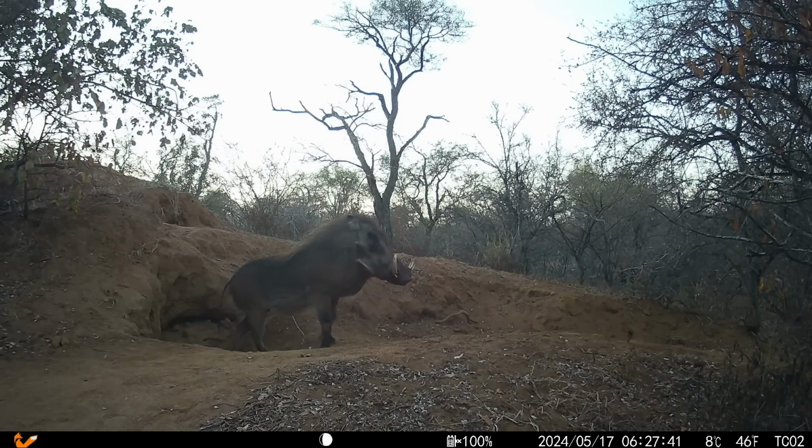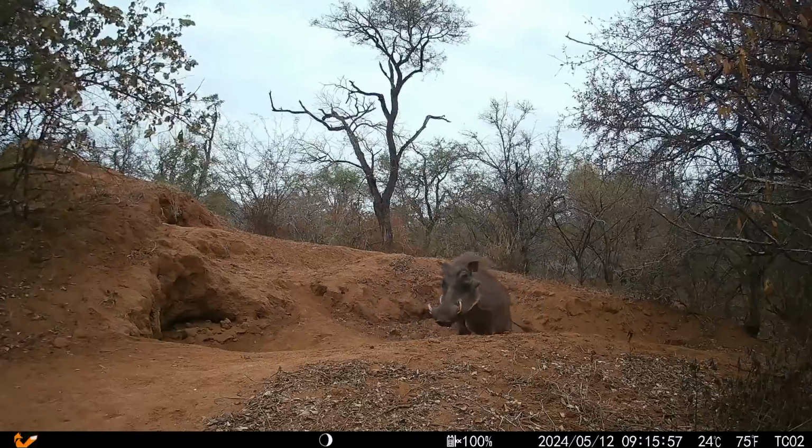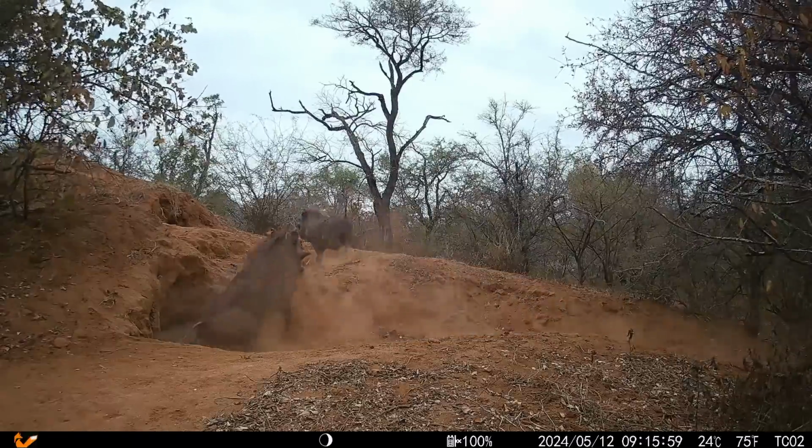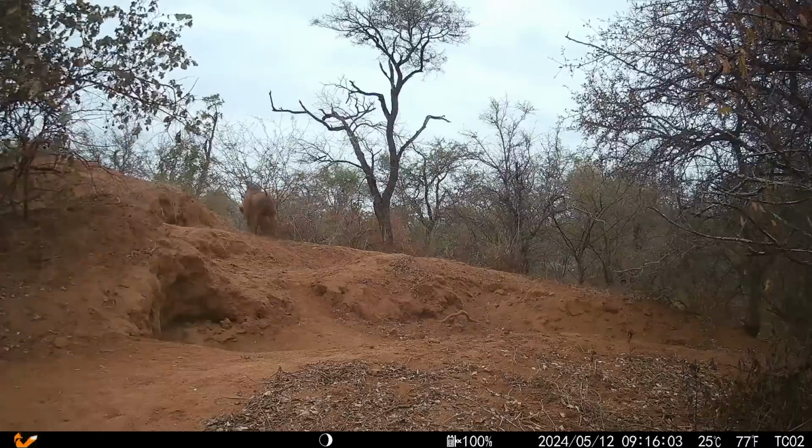At first I was convinced that he was the only male using this termite mound. That's until I captured two other males here at the same time, suggesting that sleeping rights in these burrows are first come, first served.